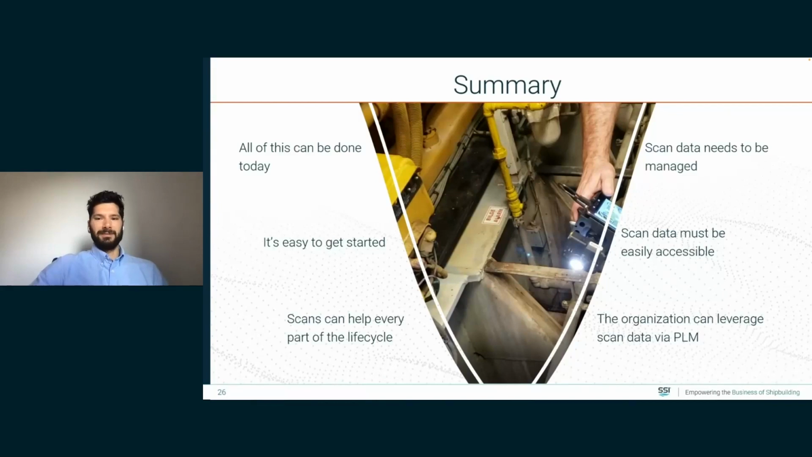So in summary, what did we debunk today, and what can we look towards for the future? So I think the key thing is to understand that all of this can be done today. And it's actually not that tricky to get started. The solutions are already in place. We have the software, we have the hardware to make it easy. We've seen some examples of how scans can help at every part of the life cycle.